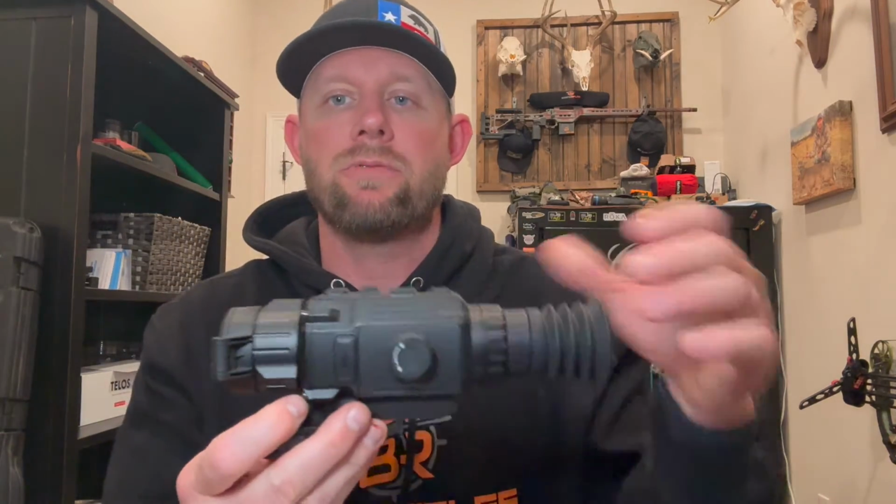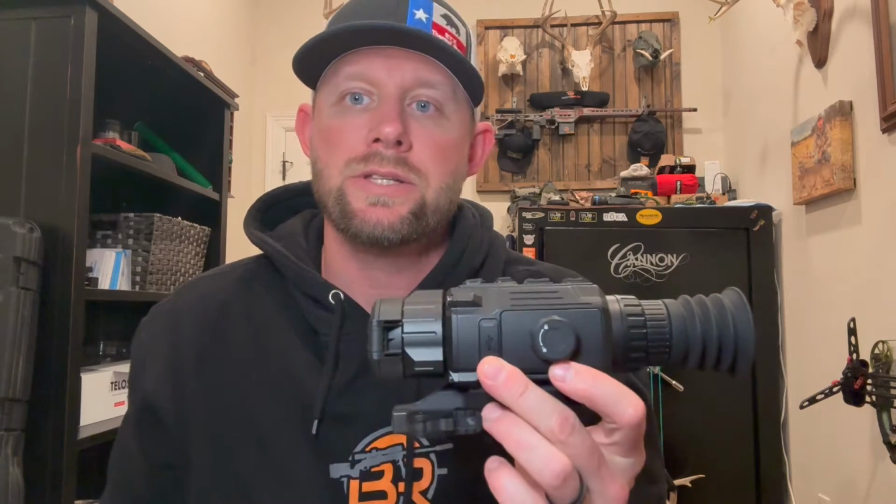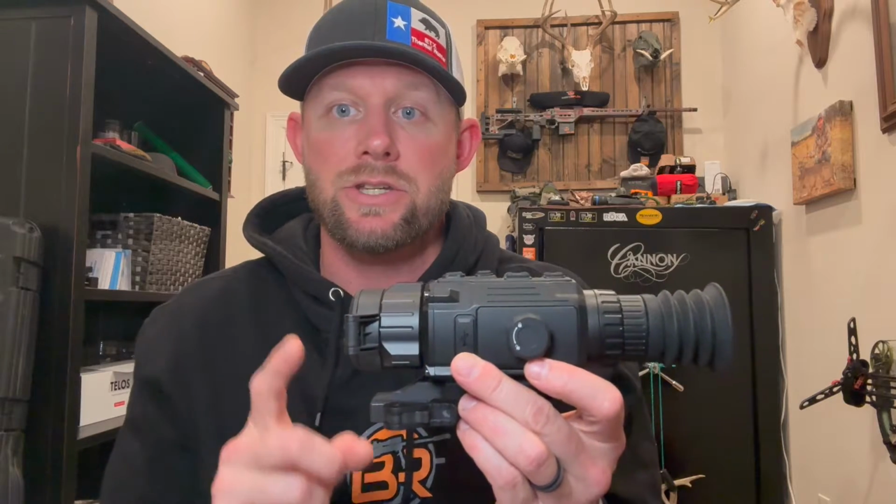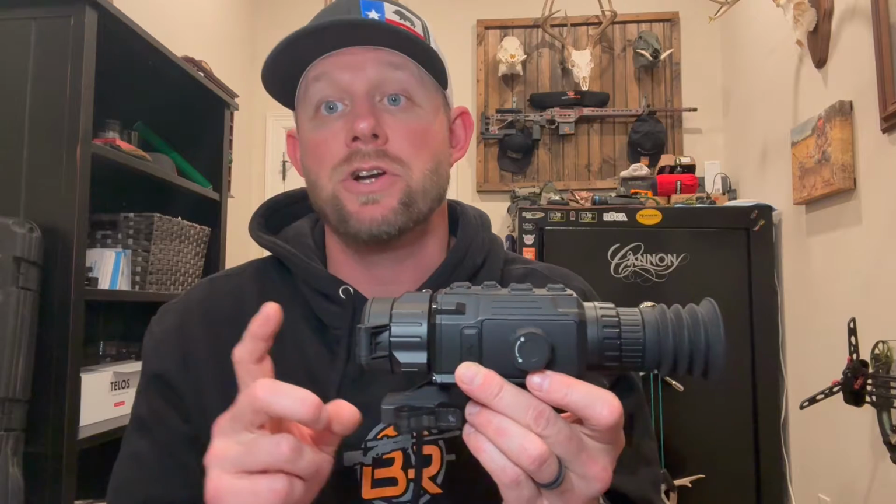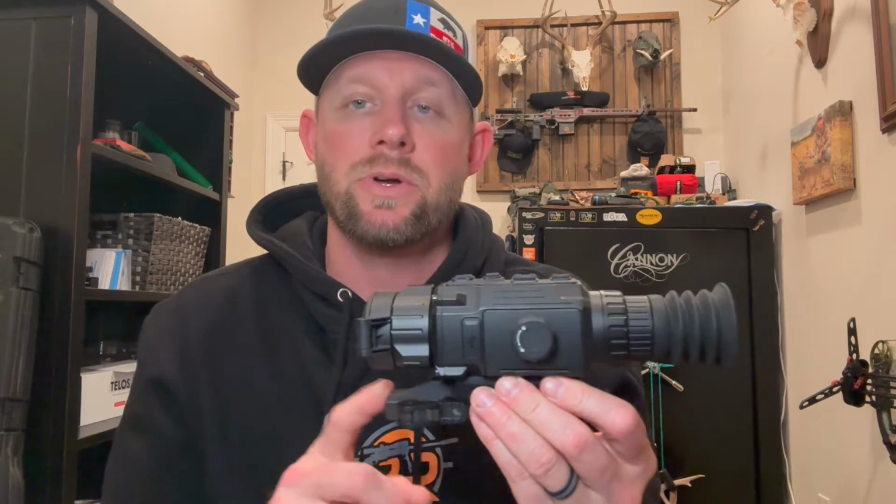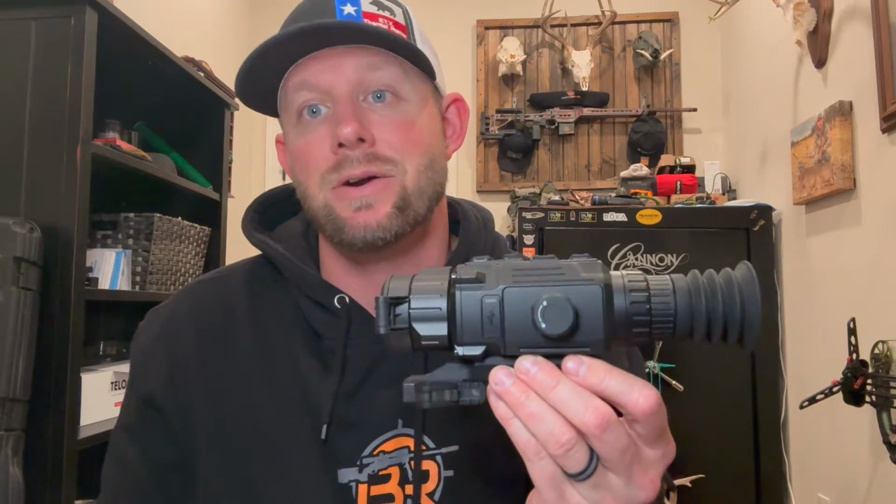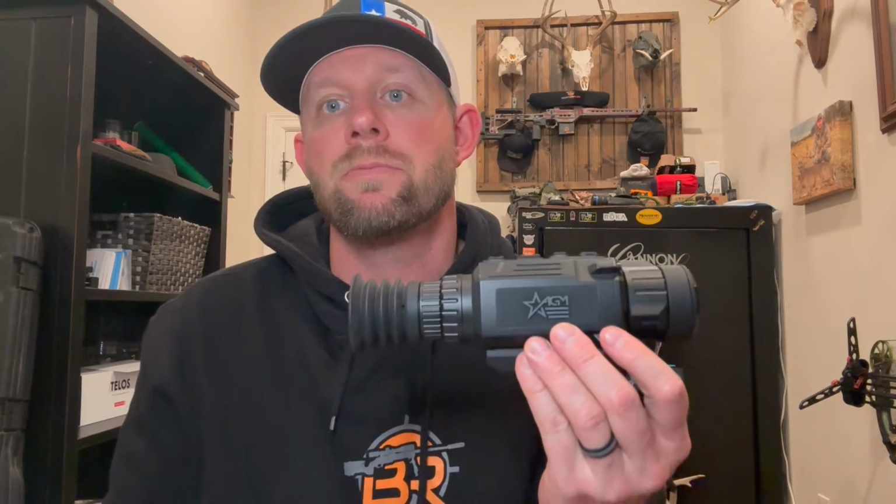Now, a couple smaller things that I thought were really great is they changed the form factor slightly. It's a little bit longer. So the original Version 1 TS25 was like 7.37 inches long. This one comes in about 8.5 inches long. And the Version 1 was just shy of a pound at 0.91 pounds, and this one is just over a pound at 1.08 pounds. So very, very small differences in length and weight, still remaining the small, compact, lightweight form factor.